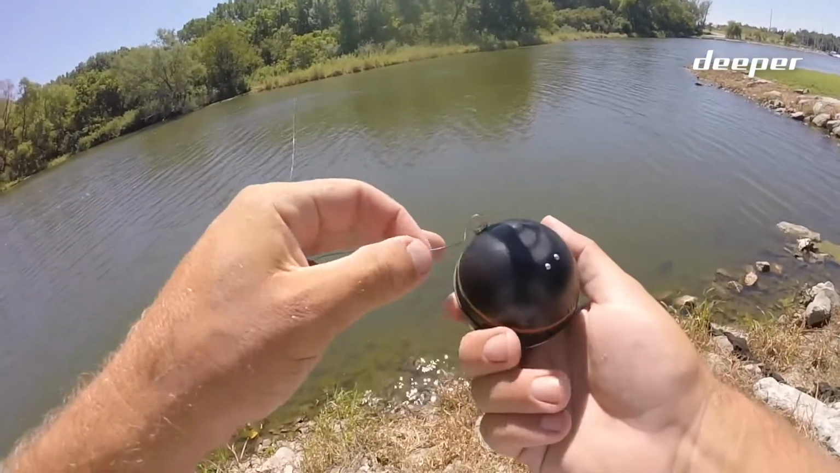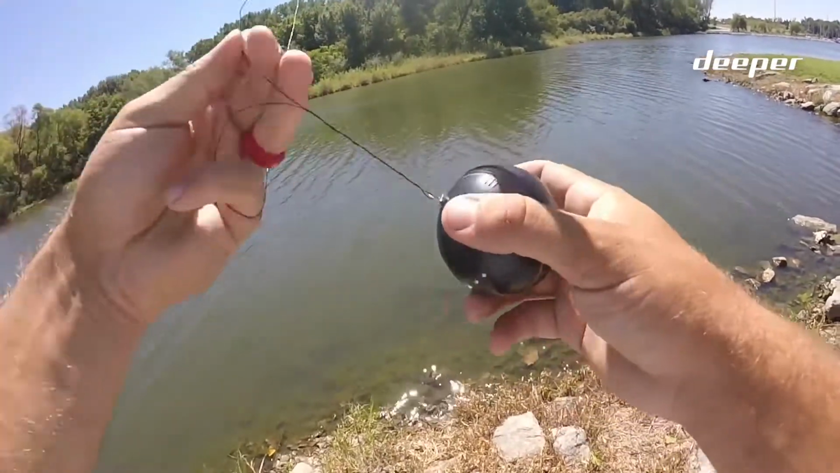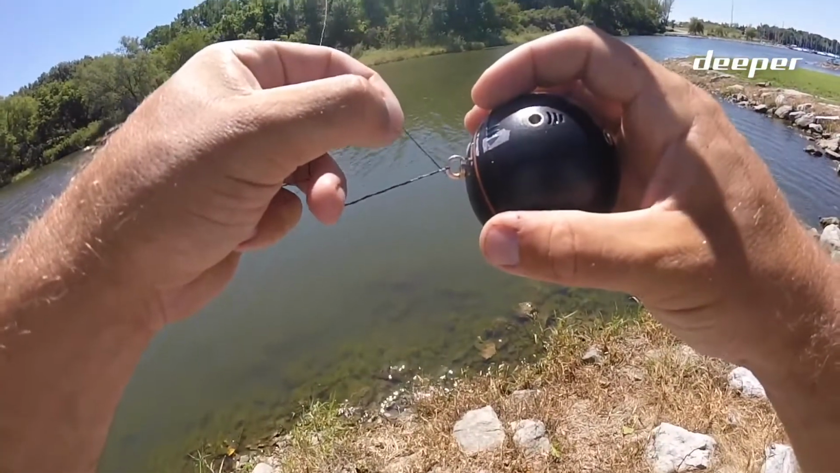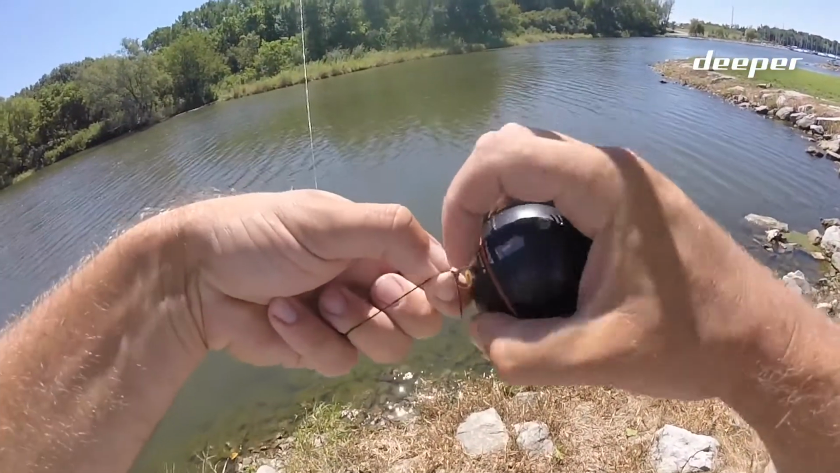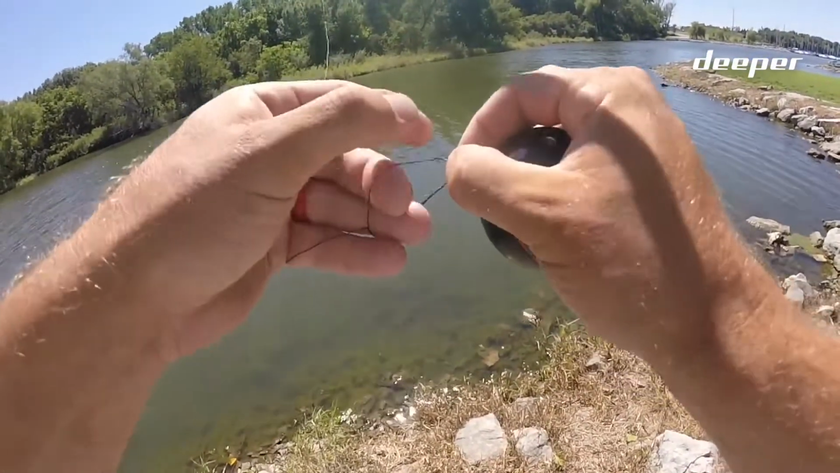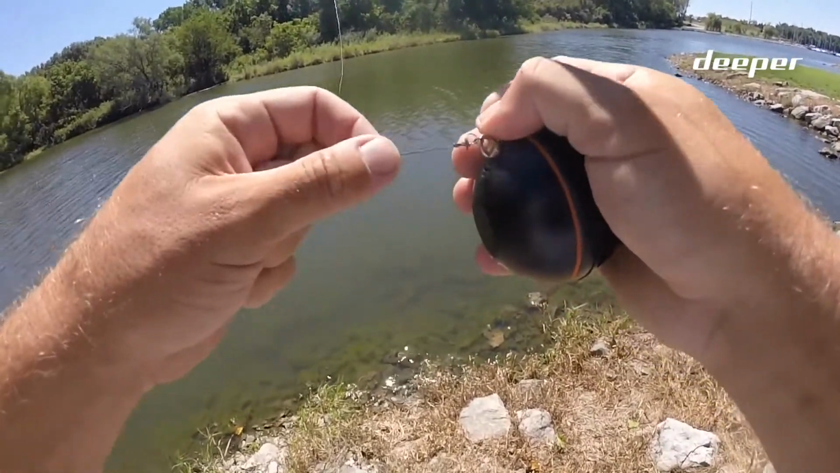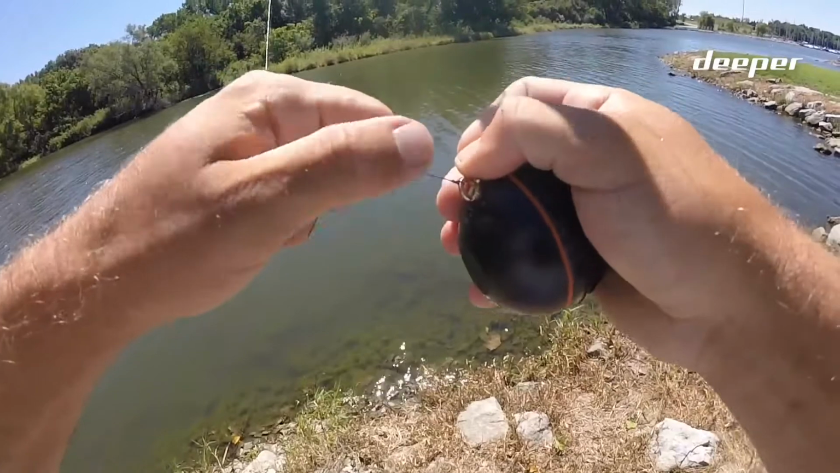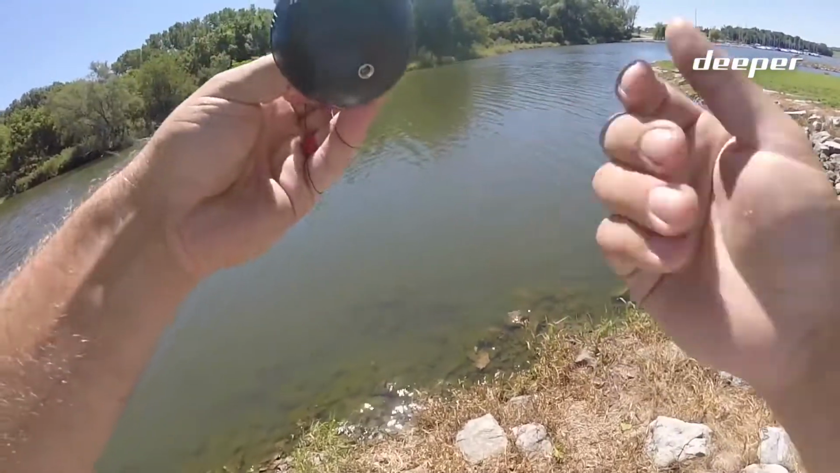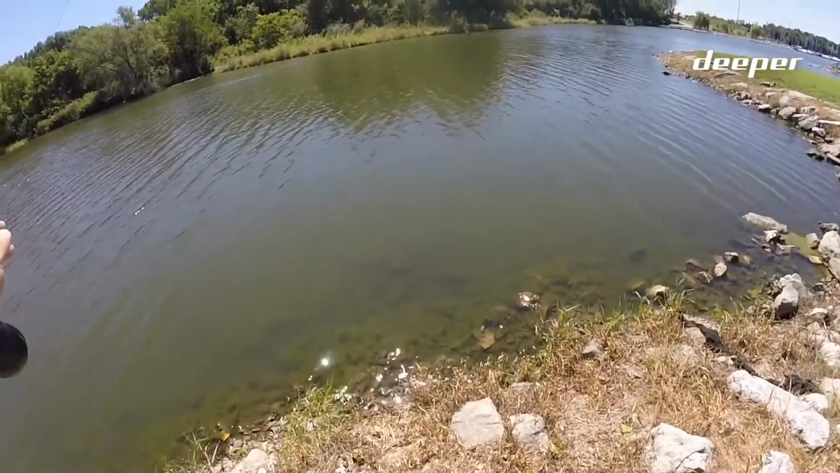Obviously we need to tie it on as the first step. I like to just use a simple improved clinch knot. Nothing really special is needed here, so I use that. I like braid. A little bit stronger, obviously. You don't want to have to worry about casting this thing off. It's an expensive device. But honestly, I've had no issues with backlashes or anything. So a simple clinch knot and maybe at least 10 to 15 pound fluorocarbon, monofilament, or braid should do the trick. So we're going to put them in the water and then take it to the next step.